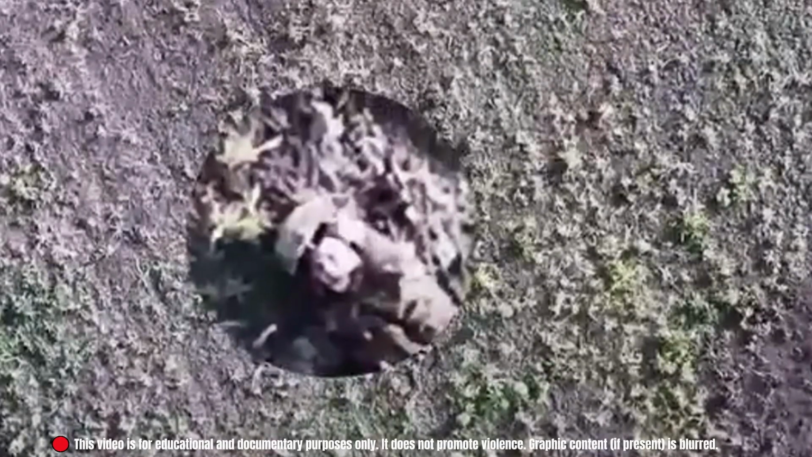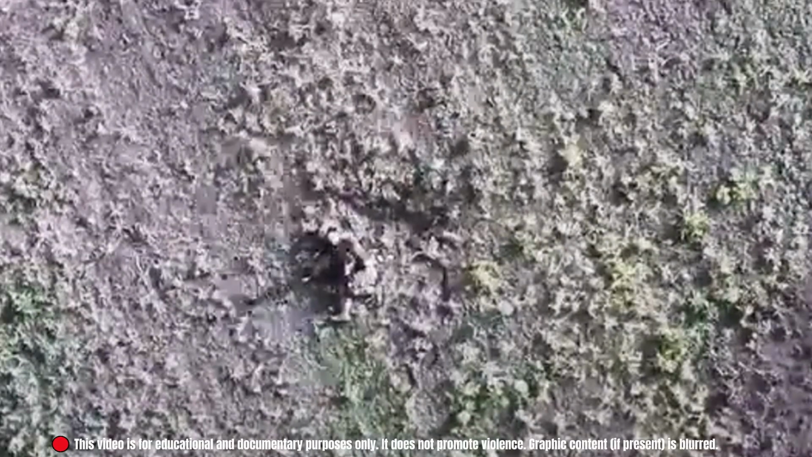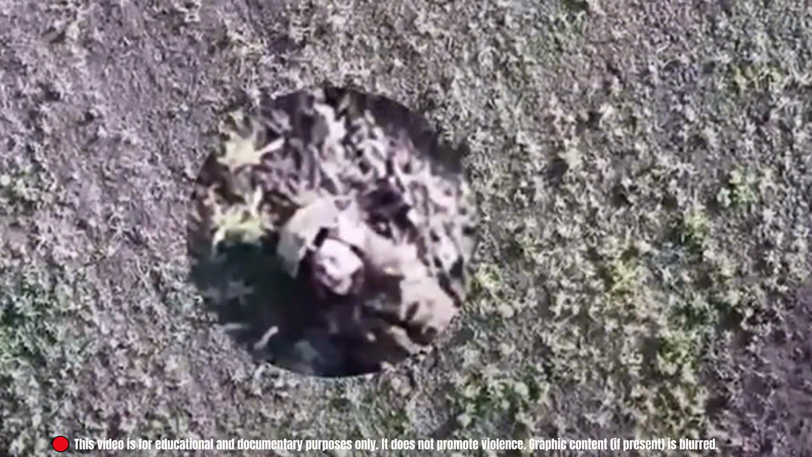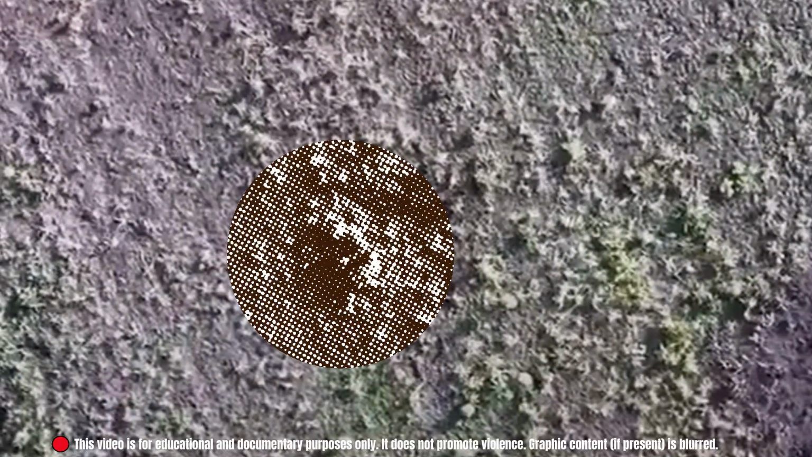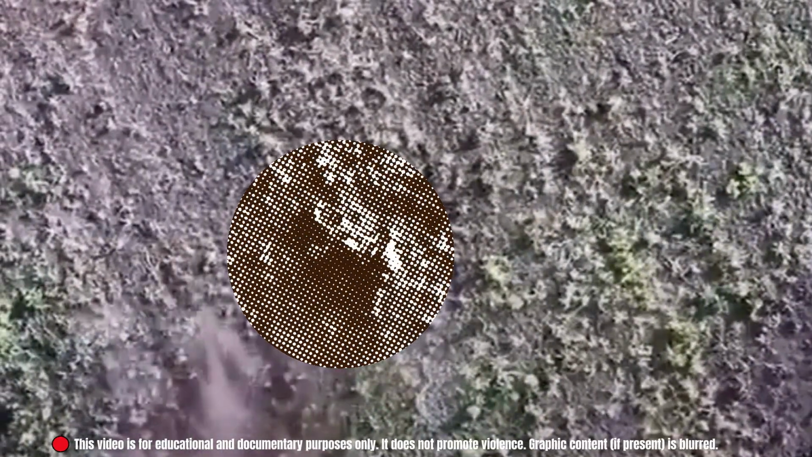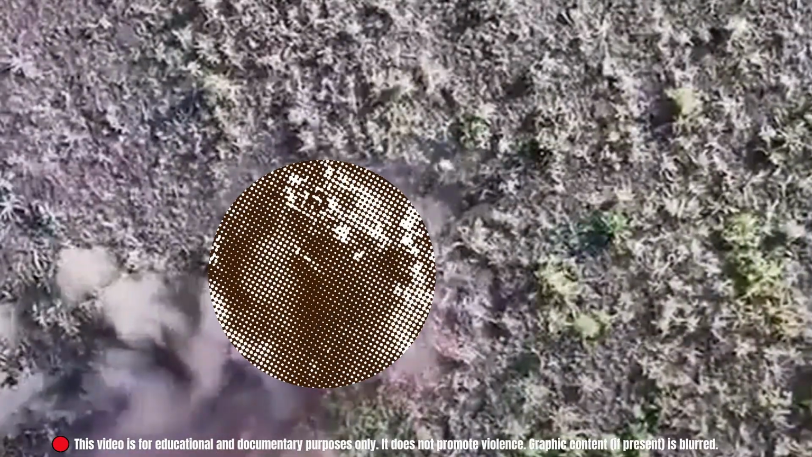He mocked the camera. The drone stayed silent. He was lying down, looked directly at the lens, and raised his middle finger. The drone didn't respond. It hovered and then dropped. The strike was immediate. The soldier was neutralized. Every movement becomes part of target identification.